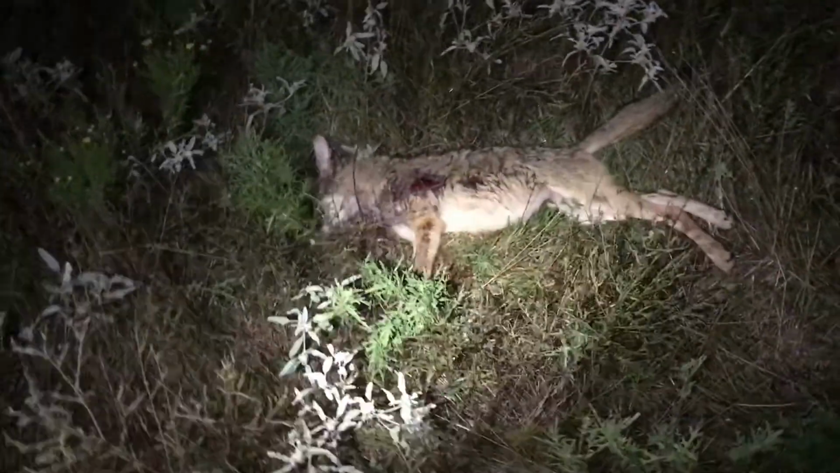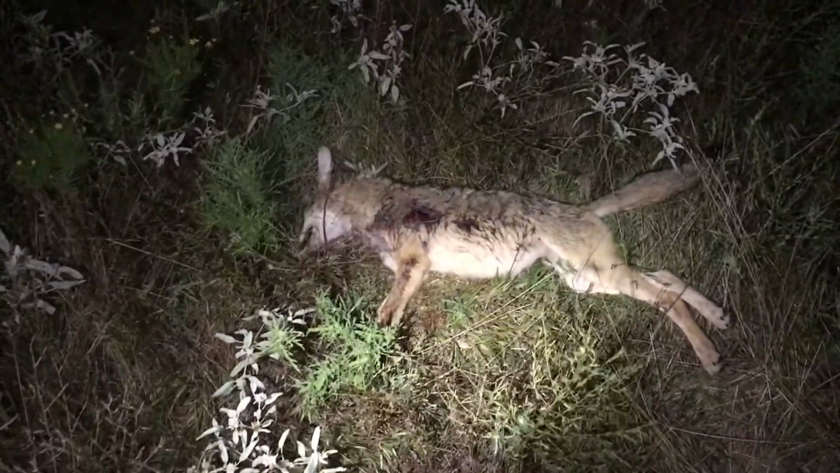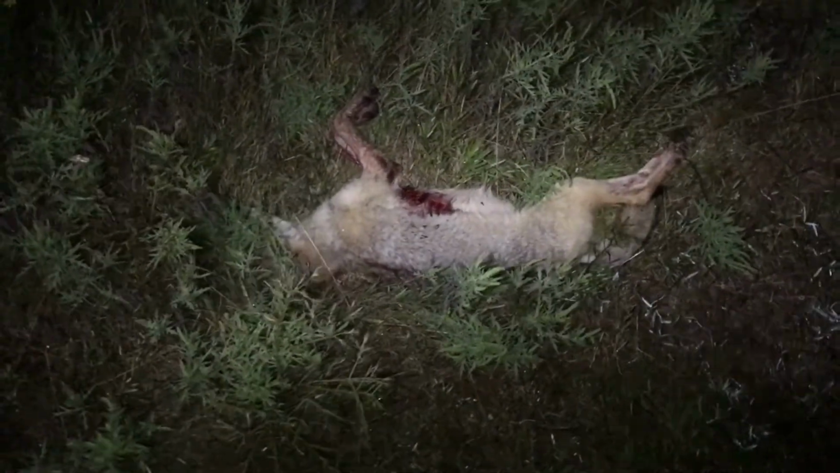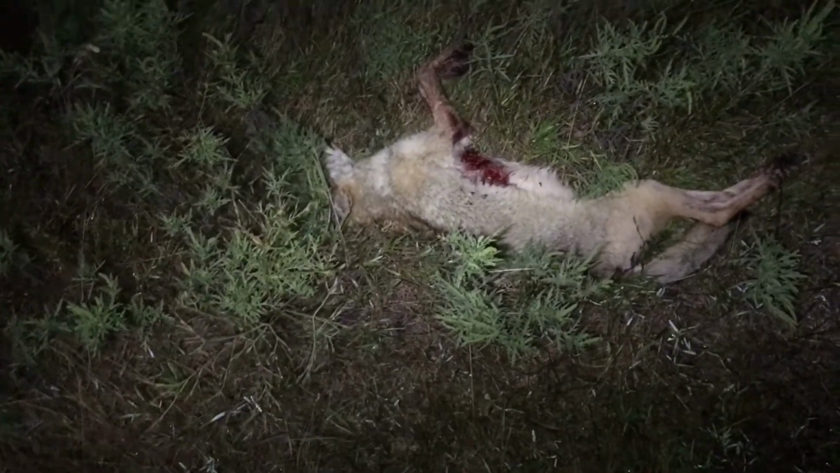Forgot to hit the record button on the scope, but got a nice little shot on him. Put him down pretty quick. Second coyote. Remembered to record this time. Surprised he ran off because that is actually the exit wound right there. It went on the opposite shoulder.